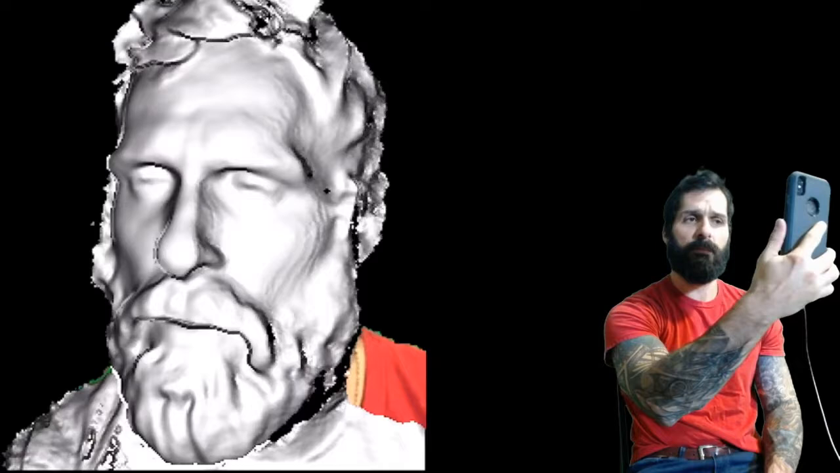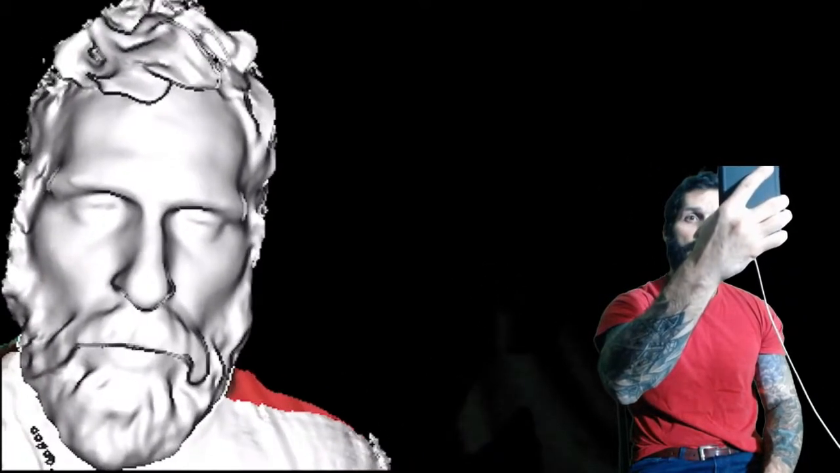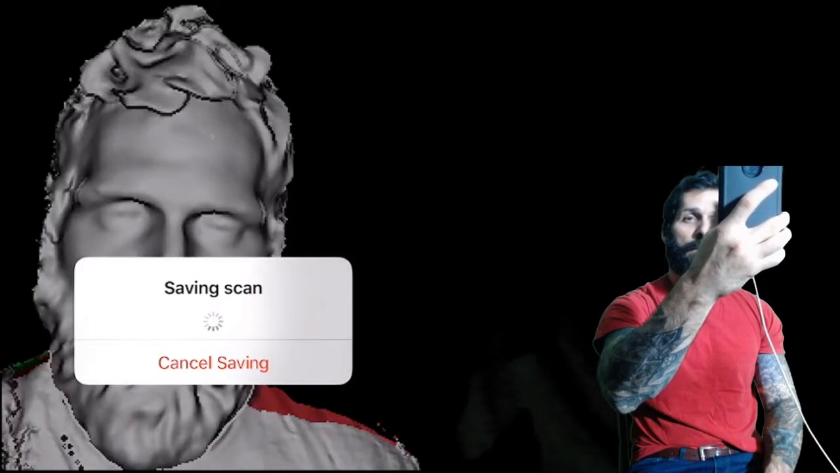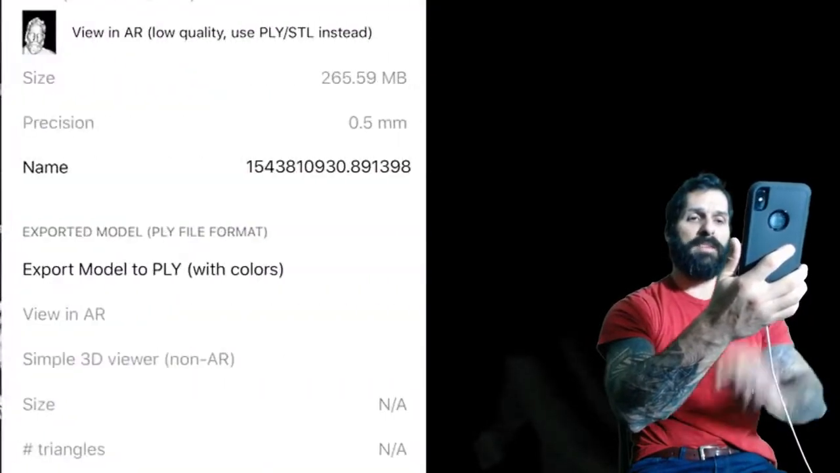So as soon as I press select here, I'm going to go ahead and get started. And I'm going to move it just ever so slightly around my right ear. Back around the other side. Fairly accurate model. Alright, let's go ahead and press stop on that. Excellent. So let's take a look at that scan and then project it into augmented reality right in front of us.